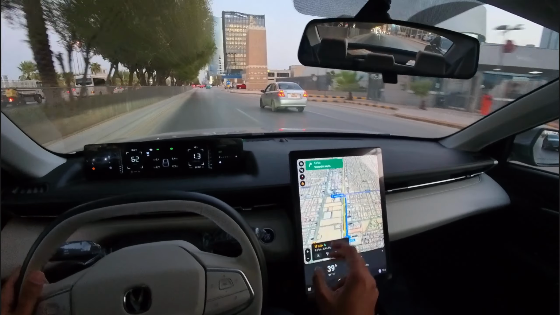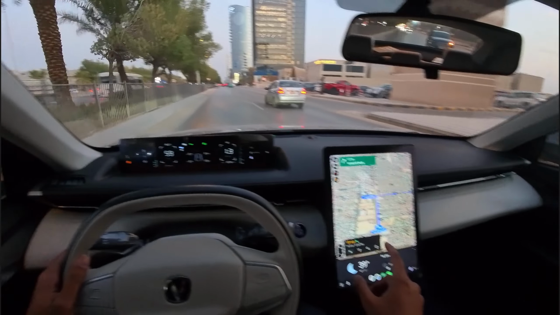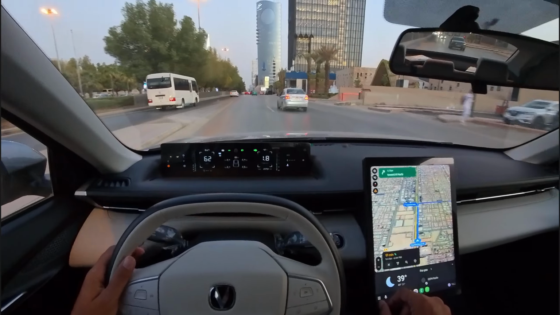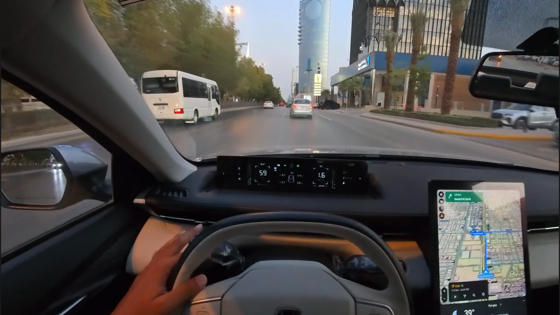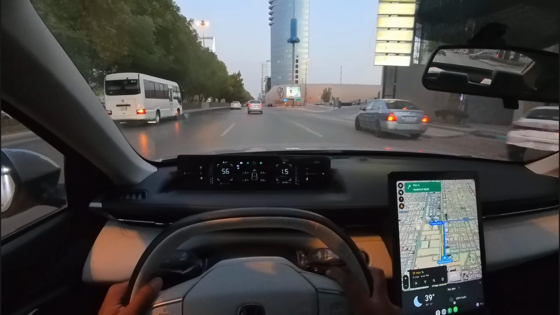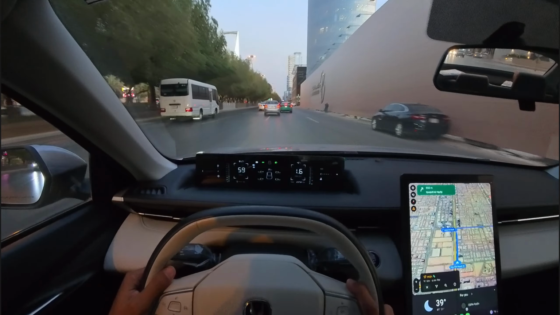By the way, it still wants me to go from the other part that I'm not going from. So okay, no worries, we'll take the option that Google Map is giving us. What's this? Mattoon? That's what's written over there. Been a long day.